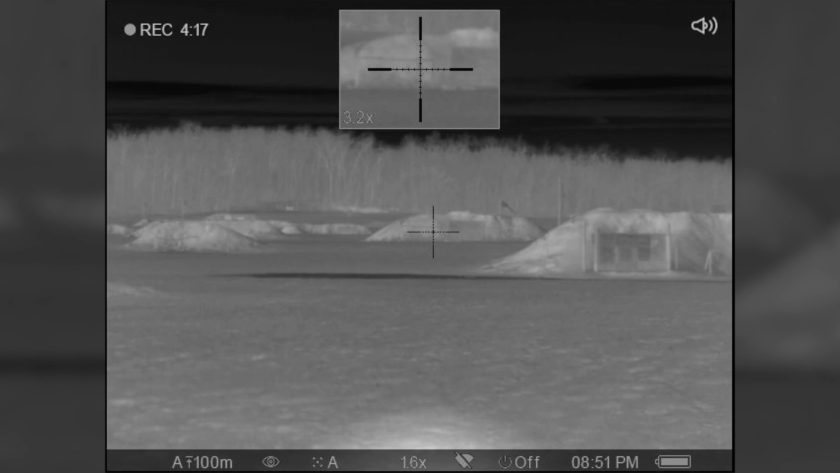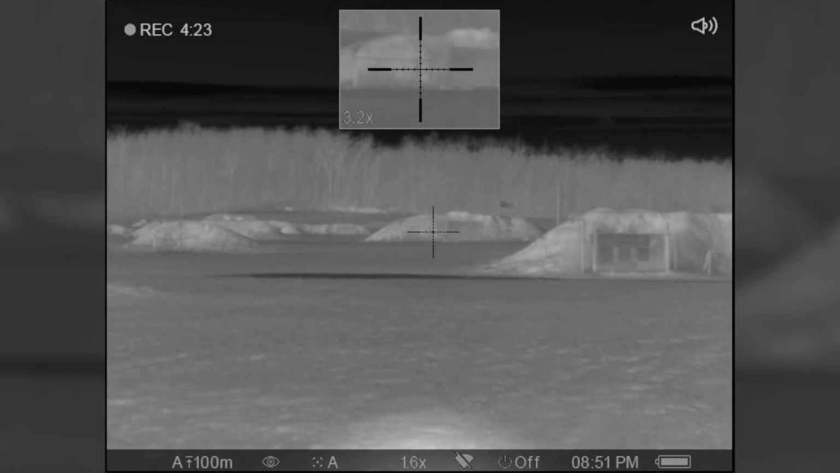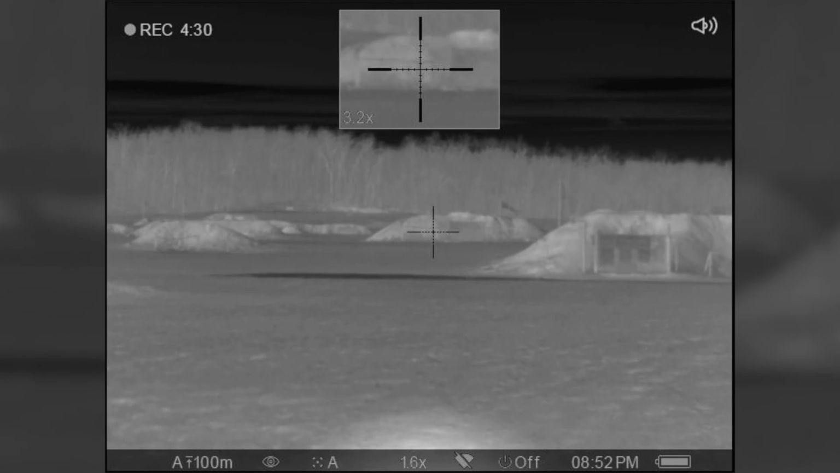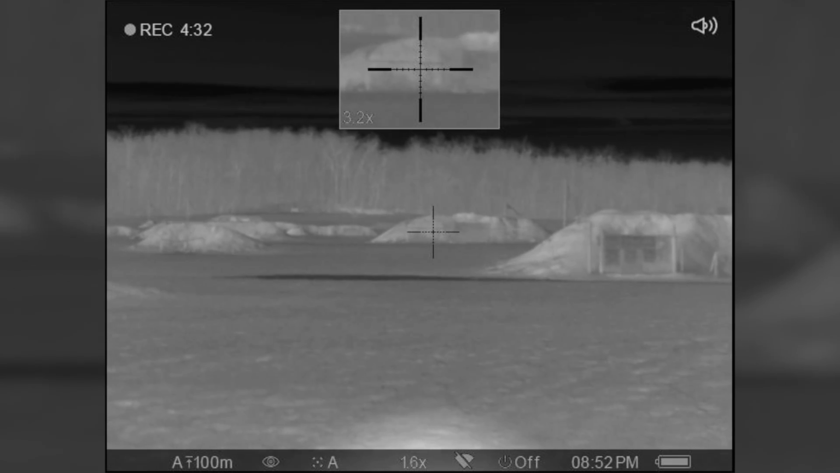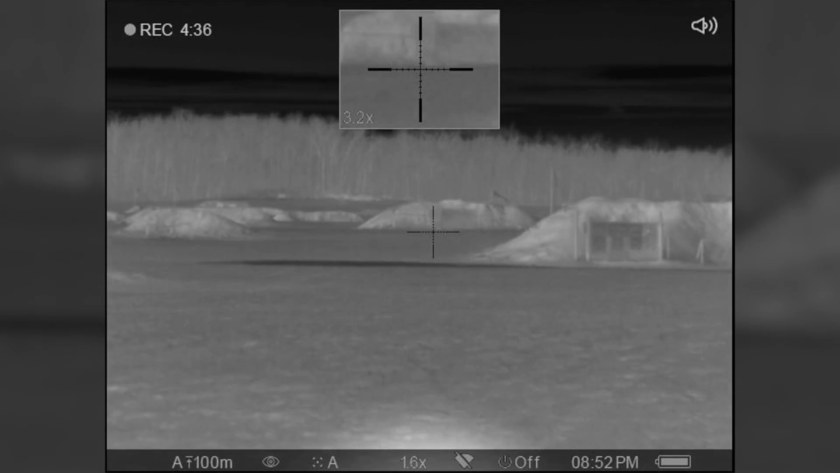Now, a living creature would pop. Right now, the steel is almost the same temperature as its surroundings. We can make out the frame of the target, but the target itself is a little difficult to see. But I'm still able to hit it because I'm guessing where it should be, I should say. There's the stem. Hit it again.